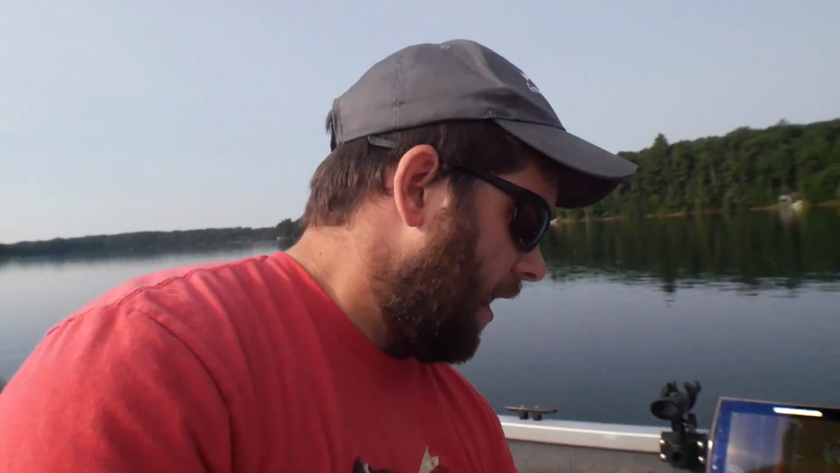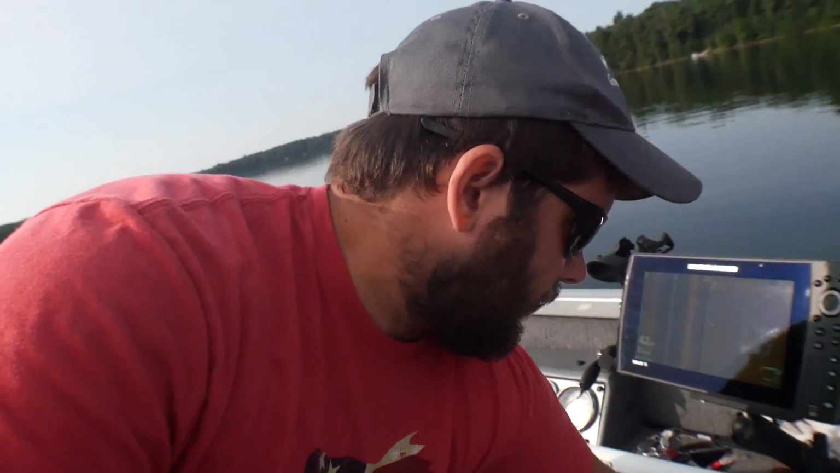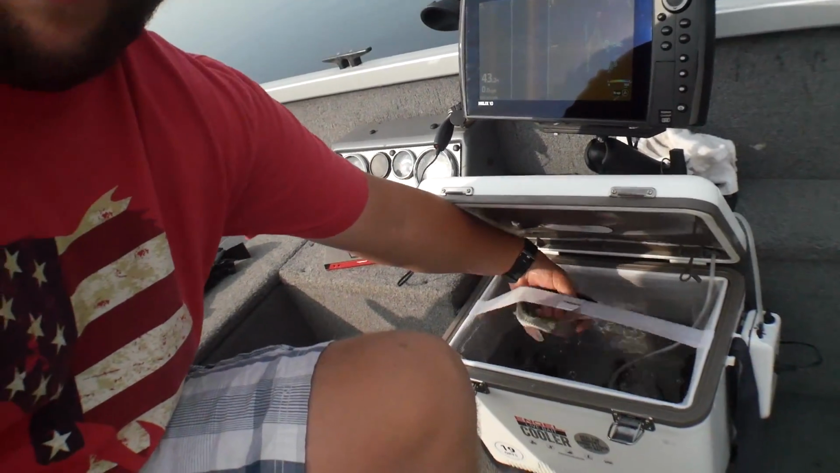So we're gonna do that, and then I got some giant sucker minnows, and what we're gonna do is maybe try to find a big mark and just let a sucker minnow down, let it swim. When I say giant, I mean these are almost just about the size that you would use for a musky sucker. So pretty big bait. Gonna go around first and, like I said, find some structure, put the camera down, see if there's any fish on it, and go from there.